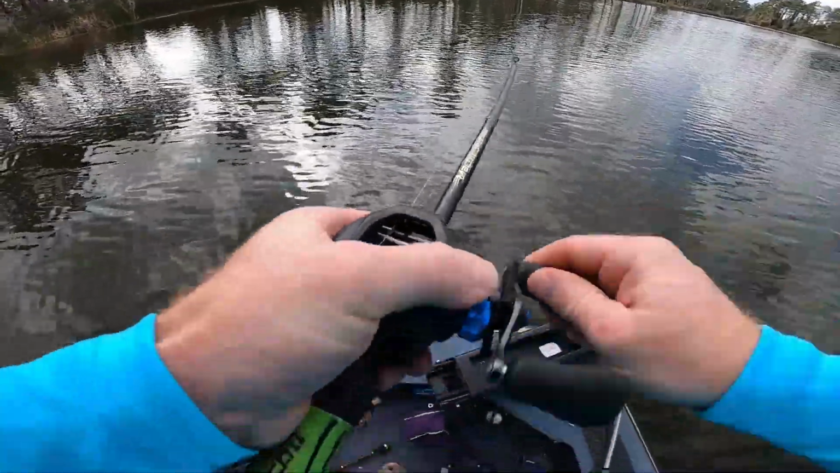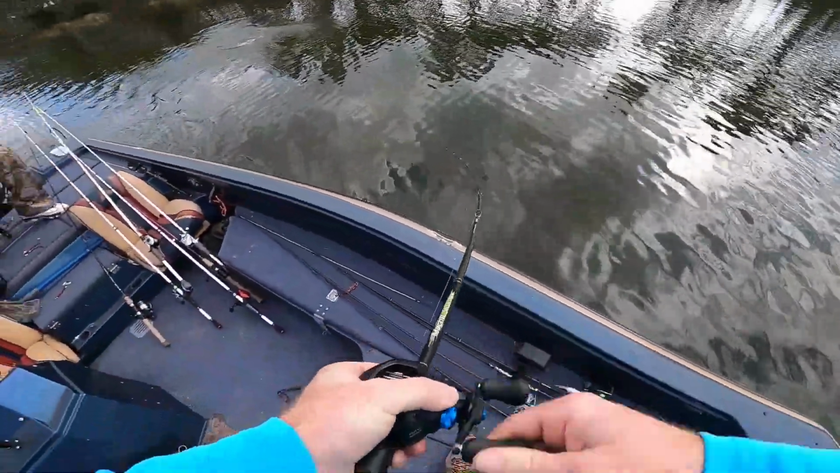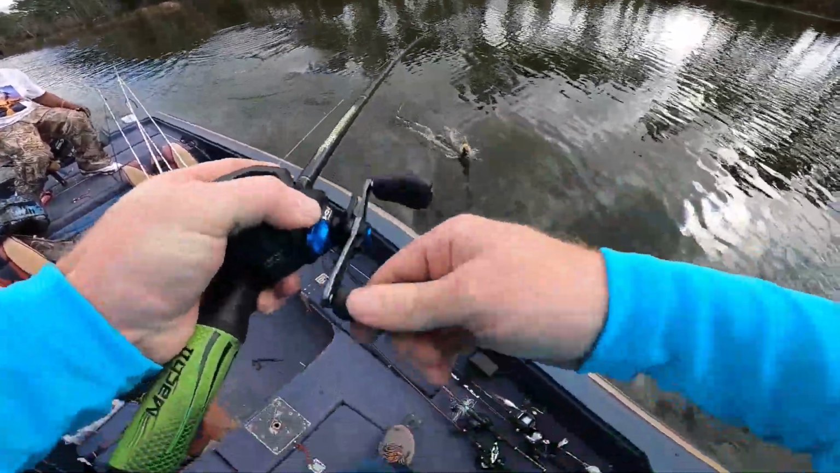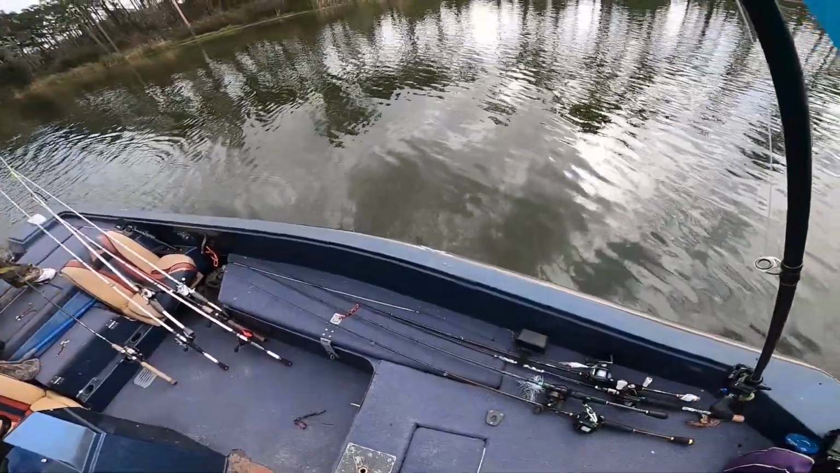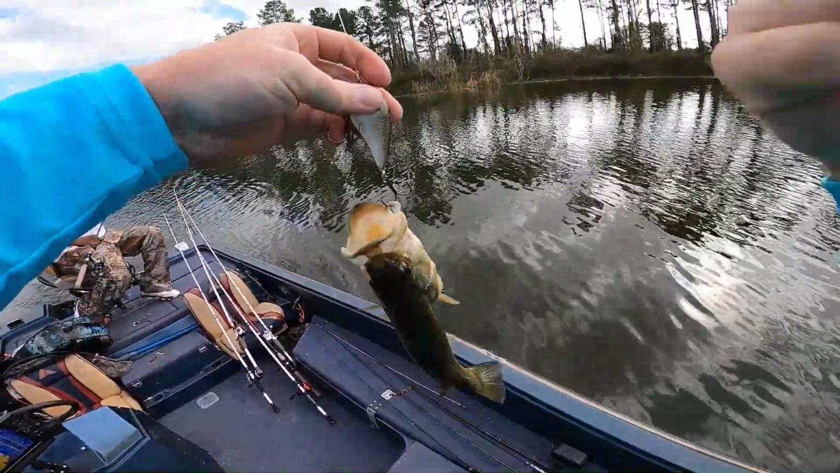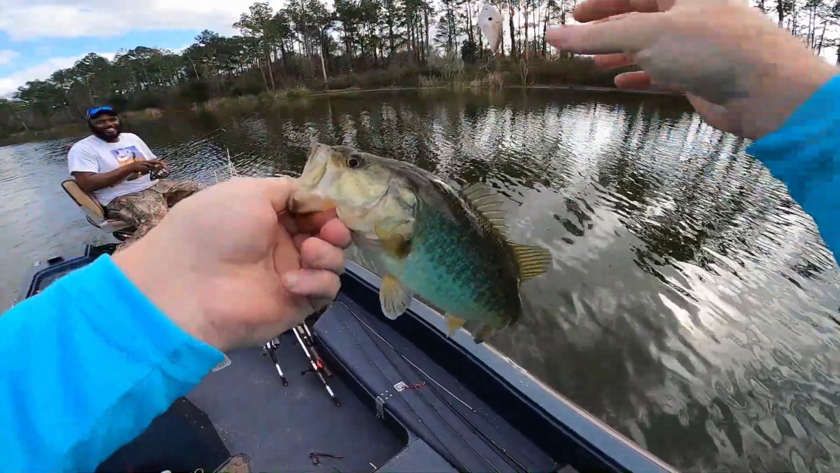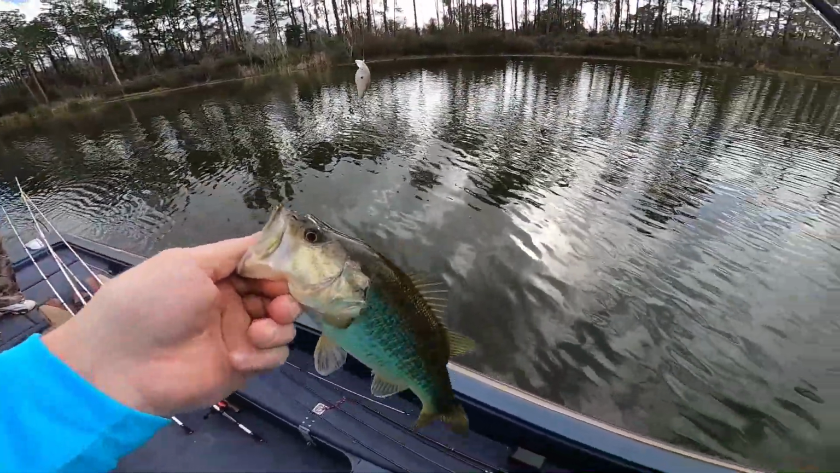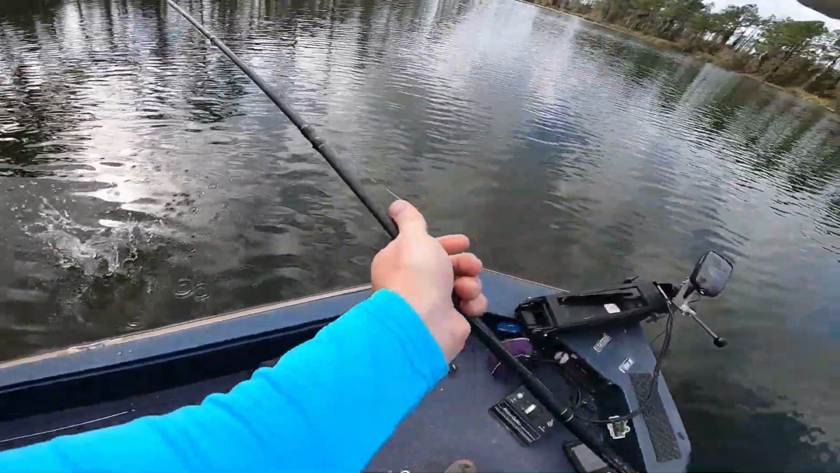We just, oh, I got one. I got one. Pretty much trolling with the square bill, and I caught one. That's how you do it right there, boys. He's definitely small. So we're going to our spot back here, trying to get to where we're going. I just kind of made a cast, dragging a square bill, and he bit it.